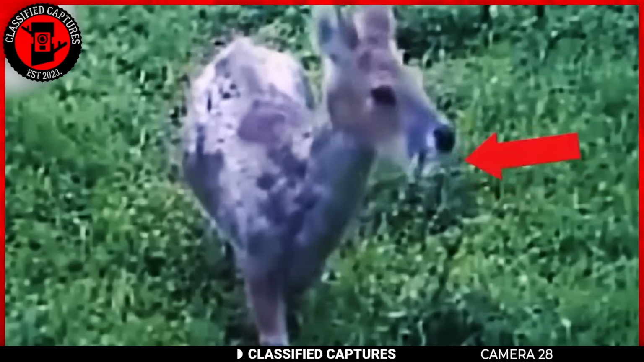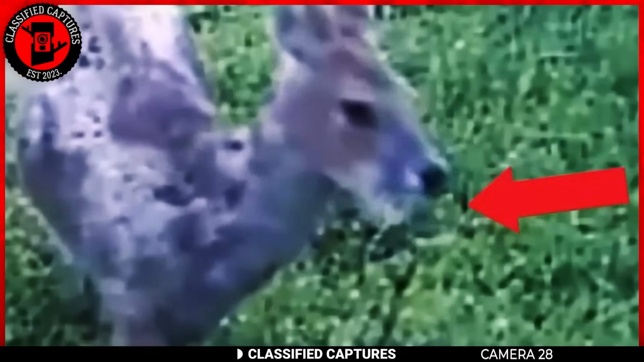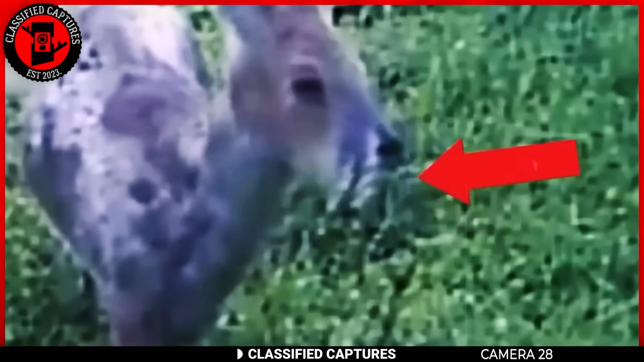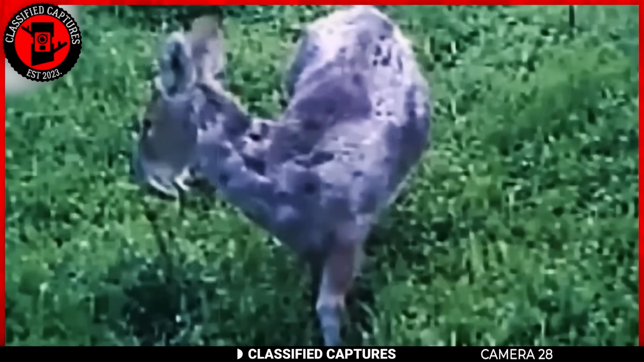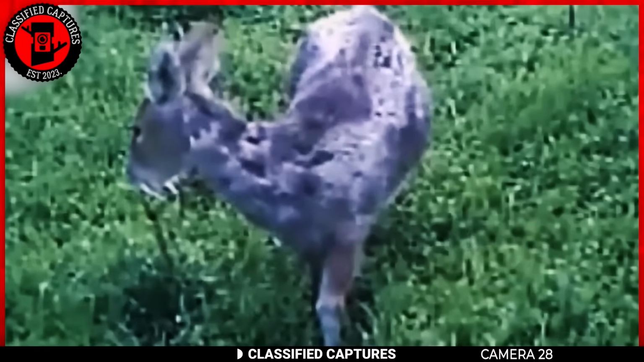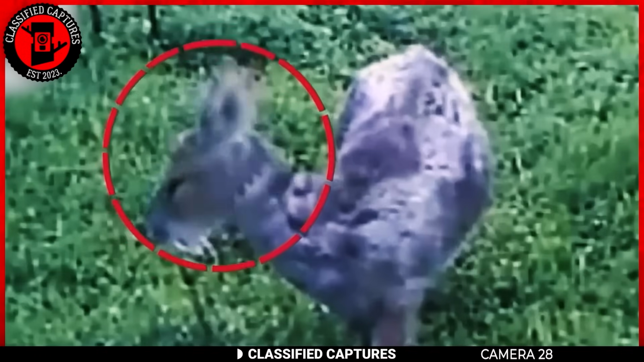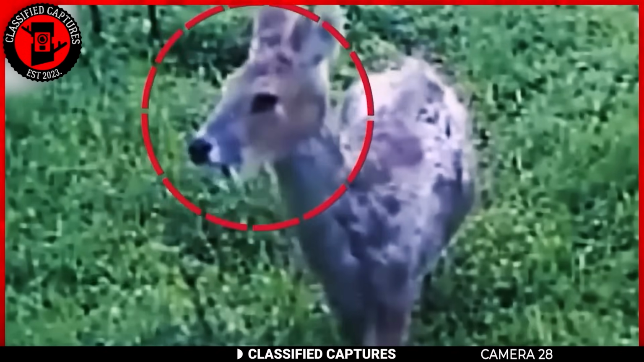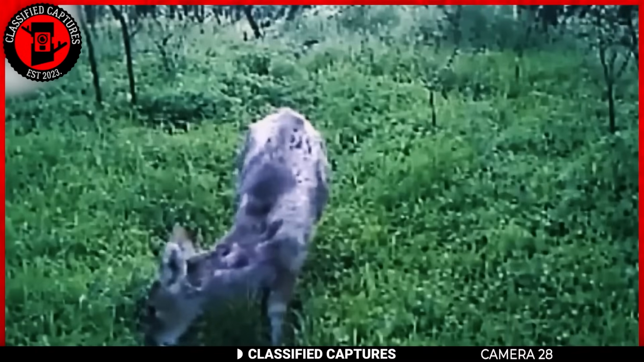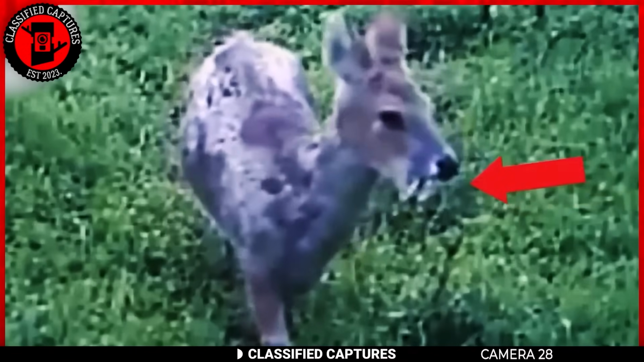Well, don't mind me, that was just a tease. And no, despite having those fangs, the creature you see doesn't suck blood. The Chinese water deer, also known as the water deer or vampire deer, due to its prominent fangs, is a small species of deer native to China and Korea. It's a unique and distinct species known for its appearance and behavior.